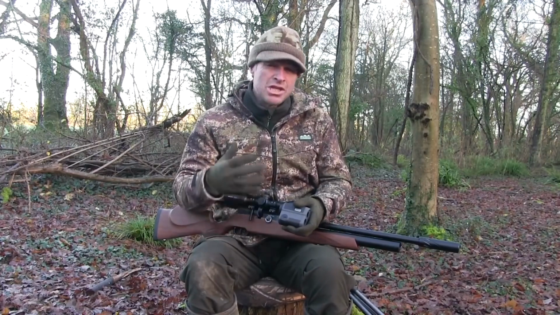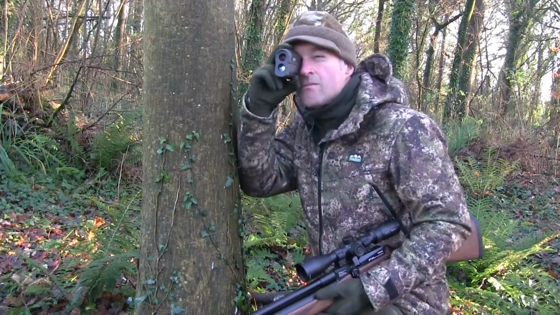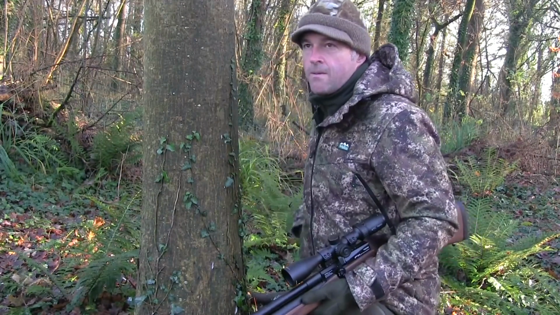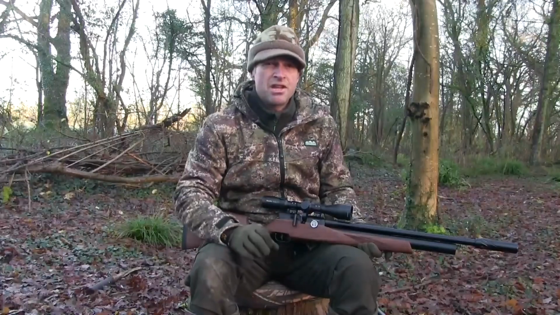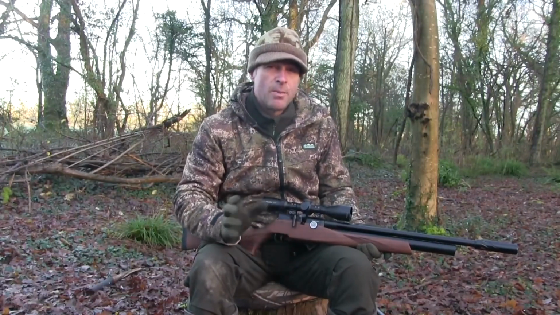And even shooters like me who have been shooting for decades and like to think that we can estimate range pretty well by eye will never compete with a laser rangefinder when it comes to accuracy. Another thing that can play a massive part in helping you hit the target is gun support.